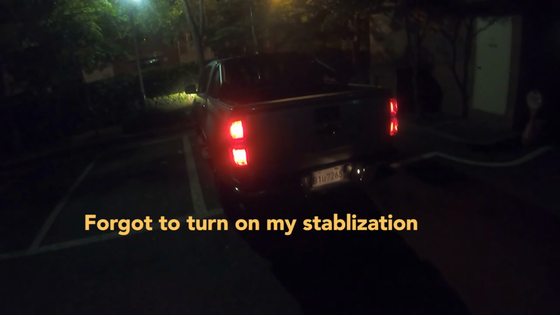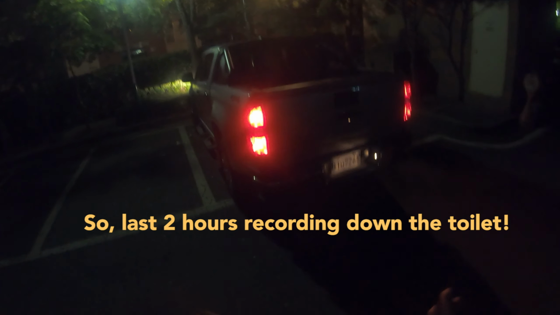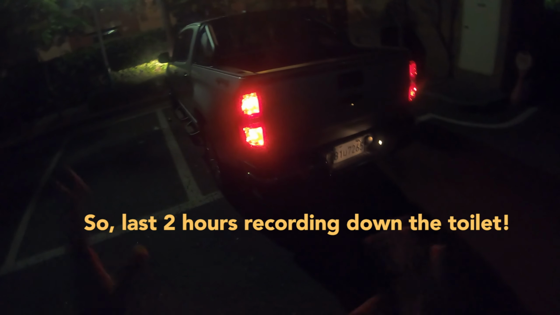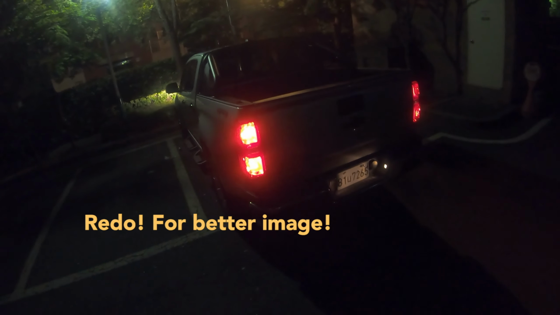It is August 24th. It's about 7:20 here in Korea PM. And alright guys, it's August 24th. It's about 9 p.m. because I kind of screwed up. I forgot to turn on the stabilization on my GoPro. So I saw the clips and it was too shaky. So I'm just going to do the outside part and inside again.